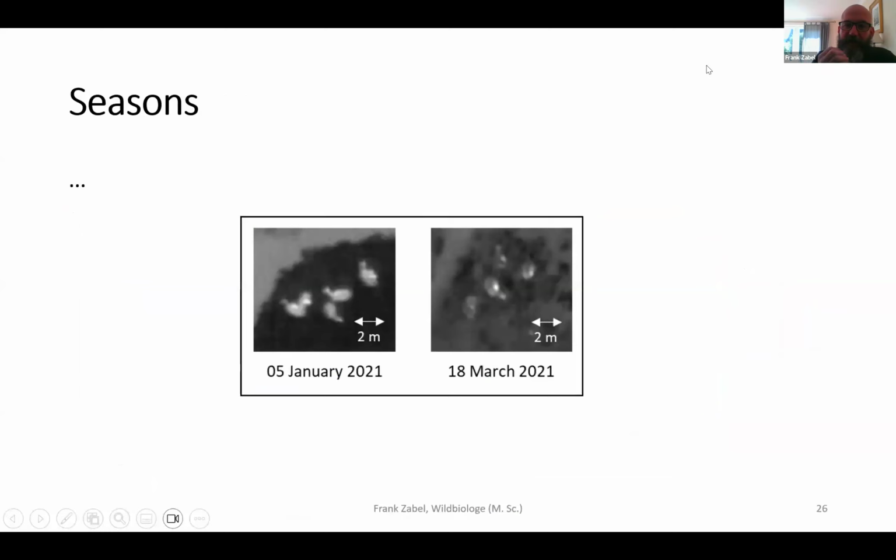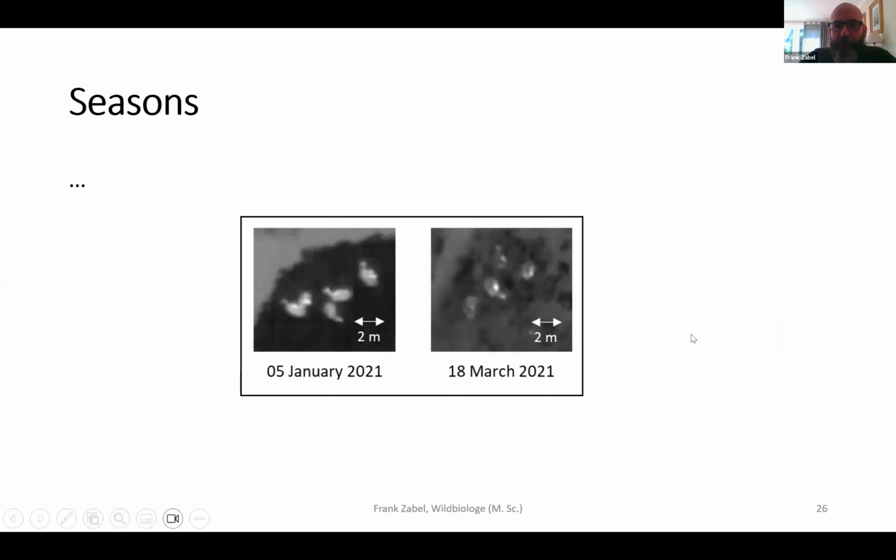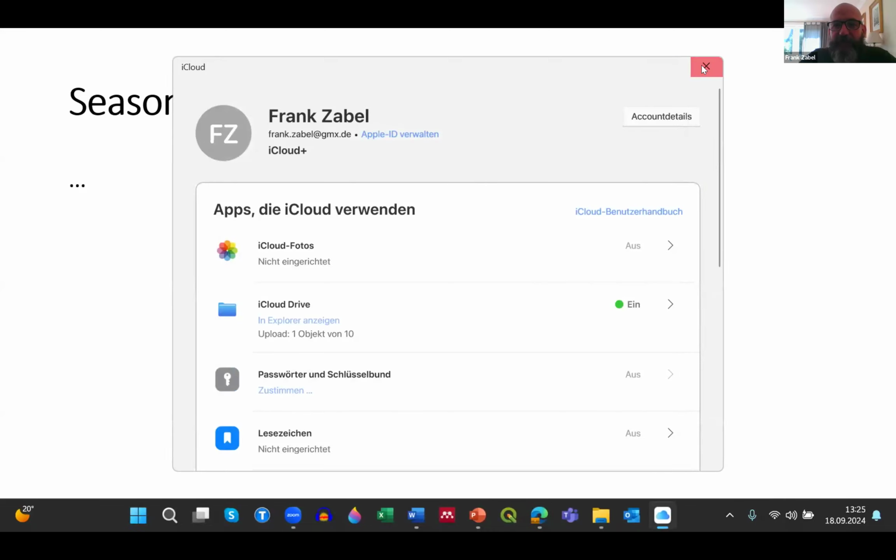very excellent. Though the season played an important role, and this has a biological background, because the red deer change their metabolic activity during winter. So this is kind of a hidden Winterschlaf. During winter times they reduce metabolic activities.